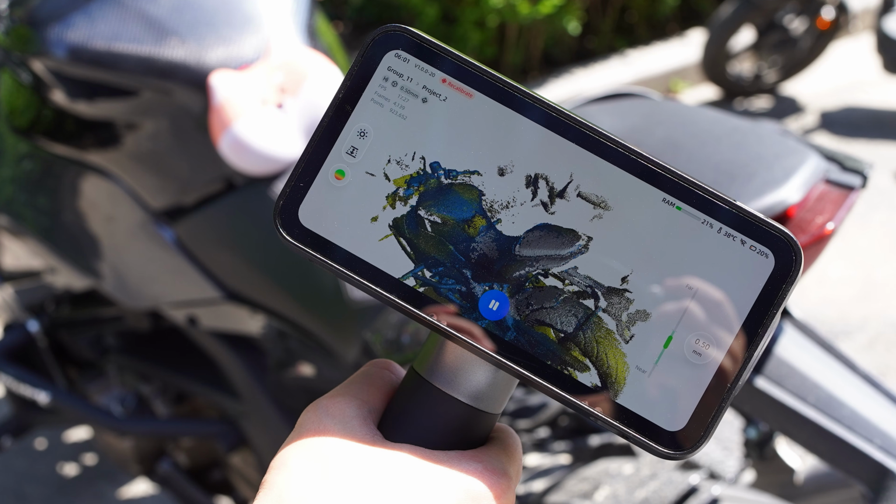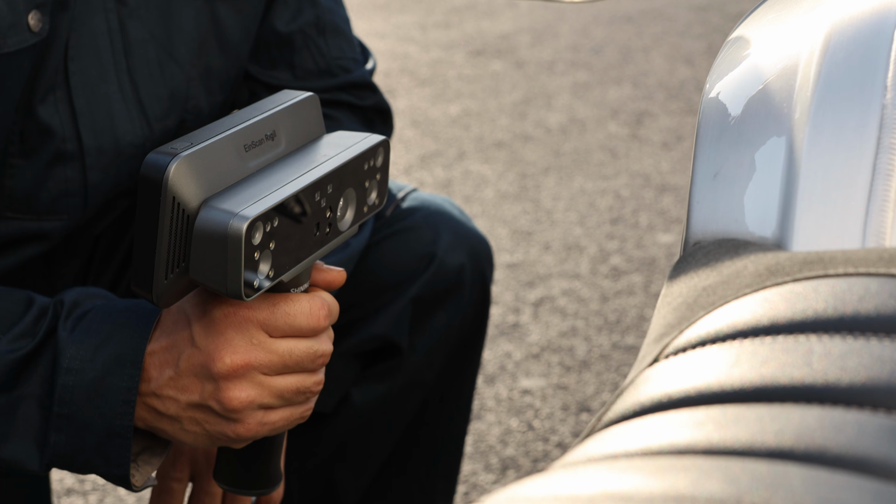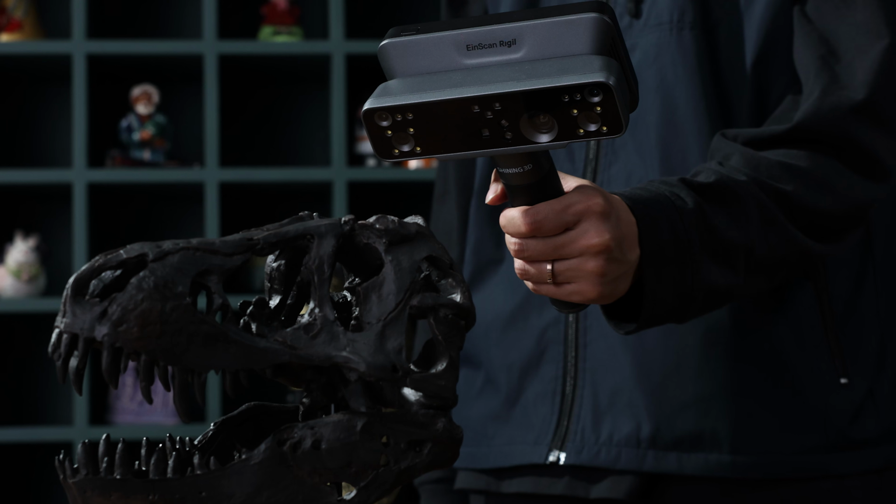So it's a very useful scanner in that it can scan outside in the sun with the infrared LEDs, which can scan reflective or dark surfaces with no issue. And you also have the laser mode, which can capture that higher resolution data on those mechanical parts for reverse engineering purposes.